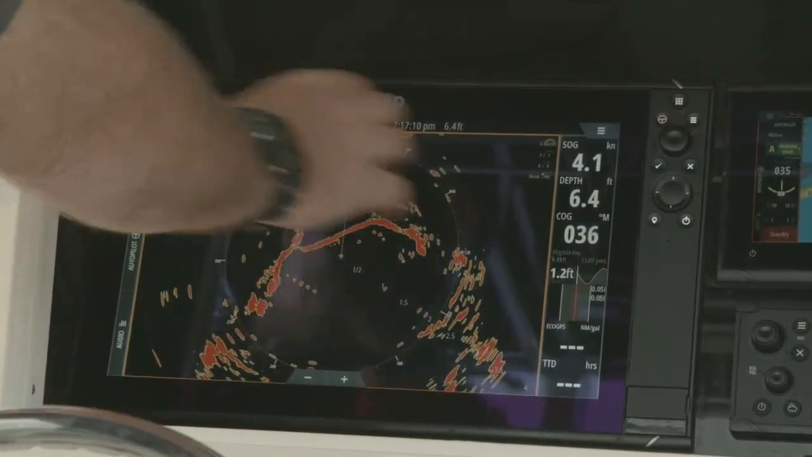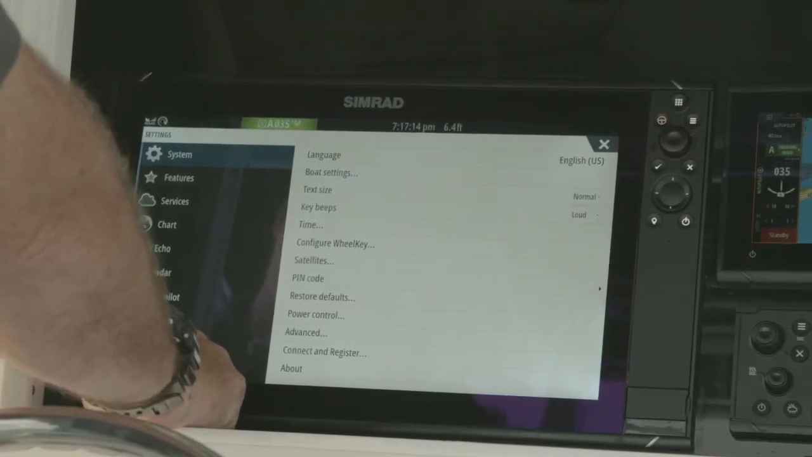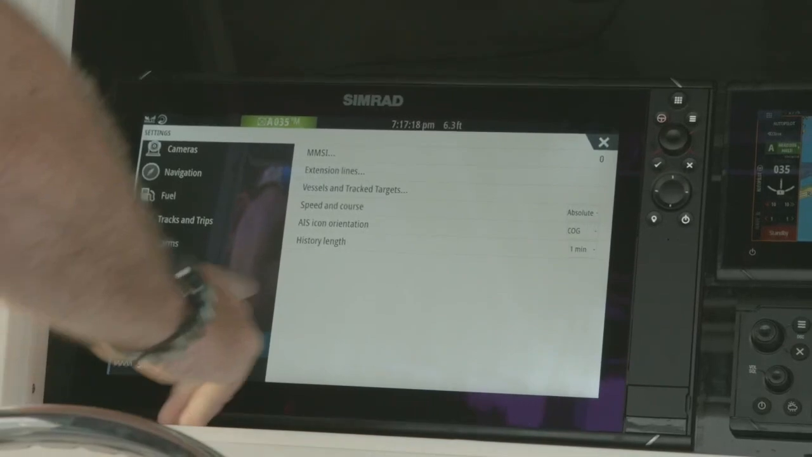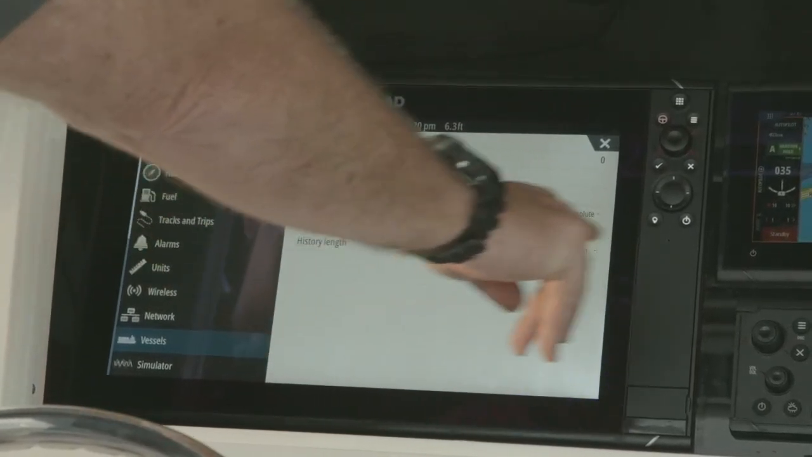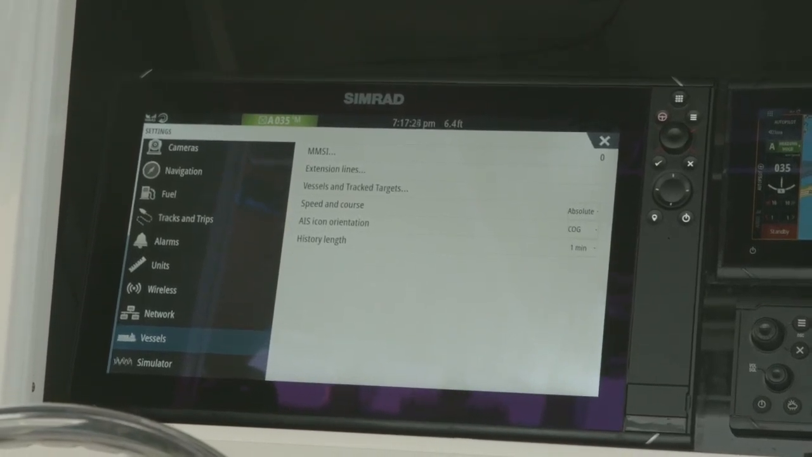Okay, so somebody wrote in and said that I guess we had some technical issues in setting up that Marpa tracking, or setting up how we set those vessel track lines. So I'm going to go back into that real quick. We're going to hit our home button. We'll go into settings. We're going to go into vessels. And if we go to history length, that's what puts those trails behind our targets.